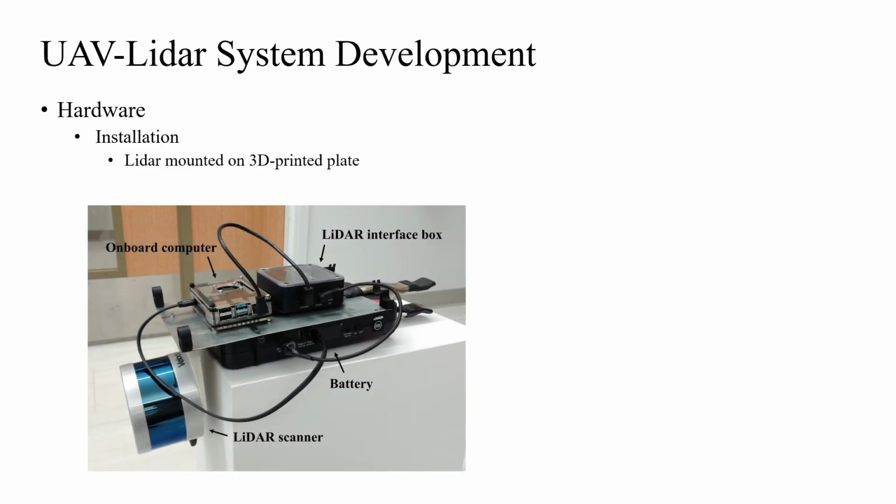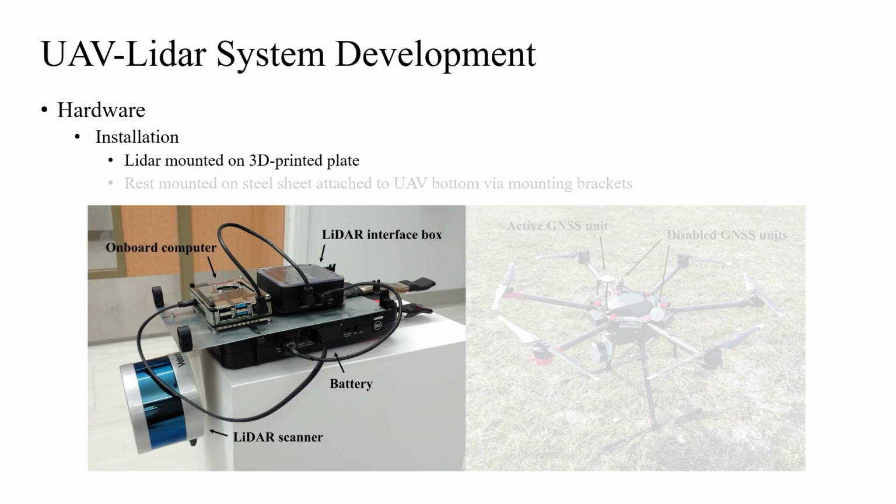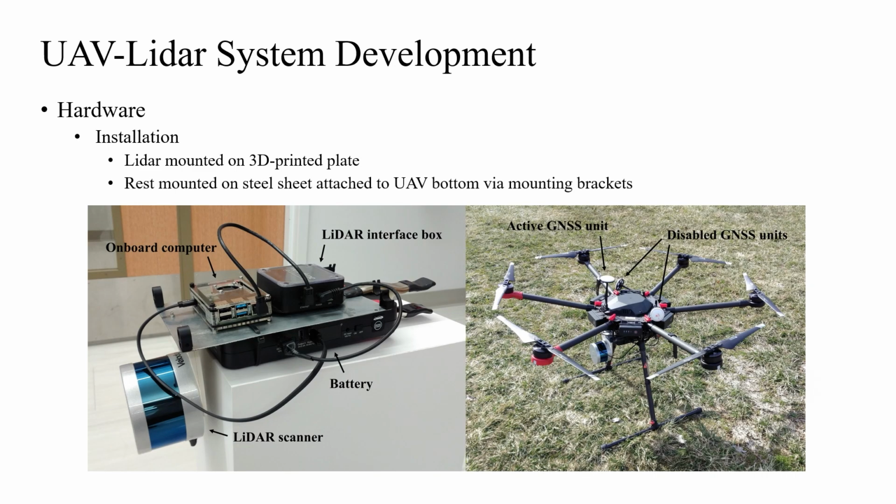The LiDAR was mounted on a 3D printed plate so that its lasers pointed straight towards ground during data collection, and the rest of the system components were installed on the UAV through a piece of steel sheet that could be attached to and detached from the UAV bottom via mounting brackets. The picture on the right also shows the complete UAV LiDAR system with 2 sets of GNSS units disabled.